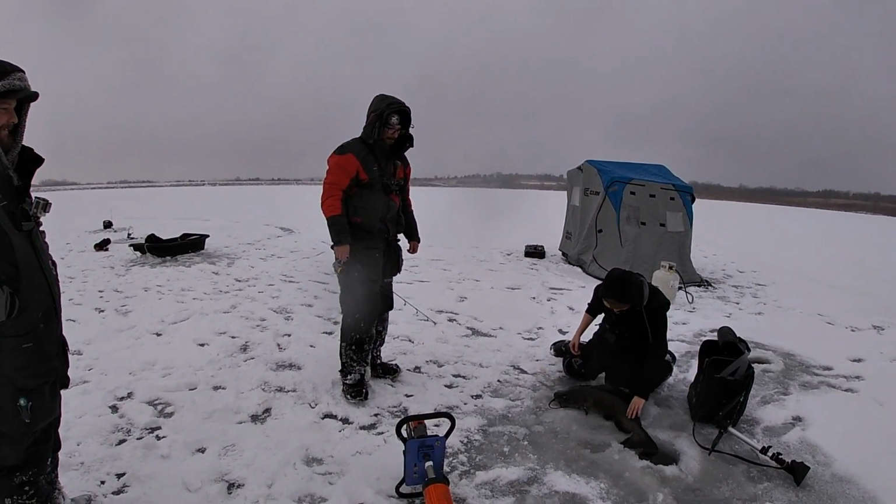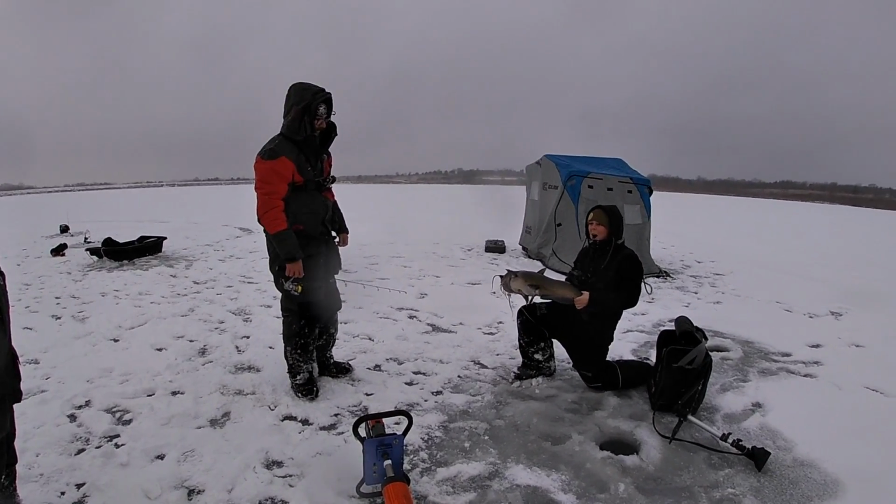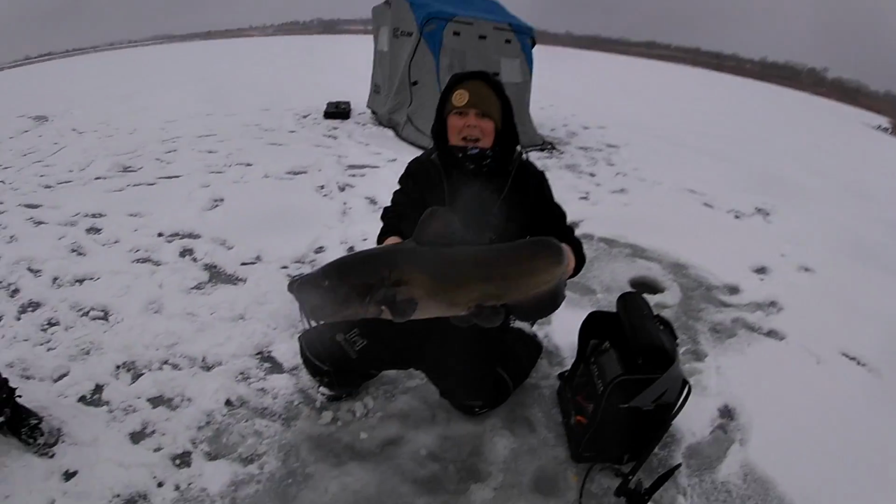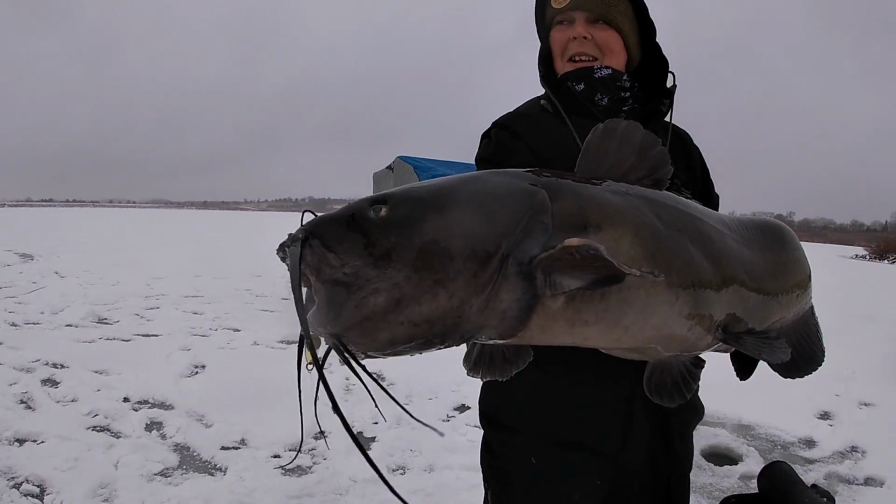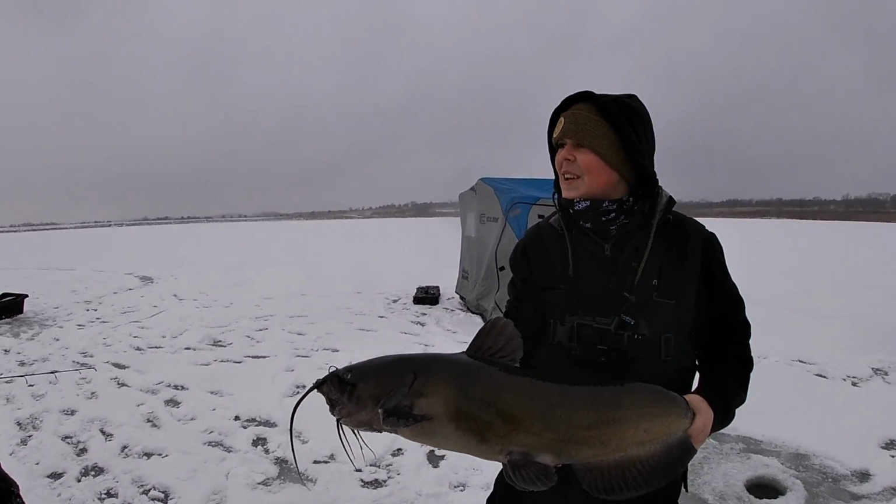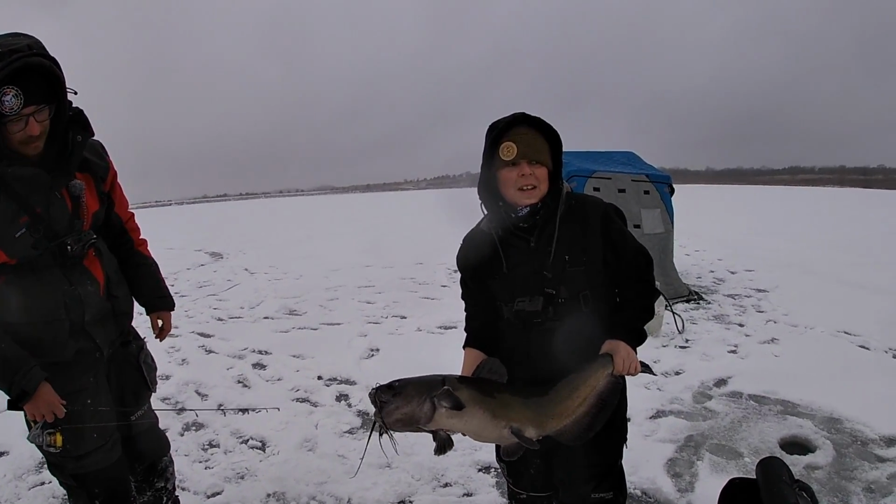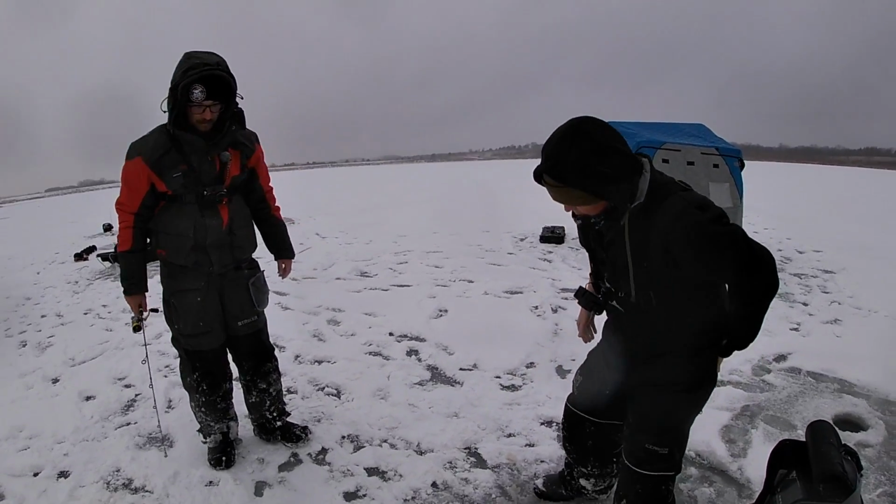Oh my god. That's the biggest one I've ever seen out of here. That's probably a 13. Dude, get a close up of this. Come here, Brandon. Yeah, dude. Look at the size of that catfish. Look, he's hooked him. Josh. It's like the biggest catfish I've ever held. Holy shit. Easy teener. Oh my god. That thing, that's big for here.